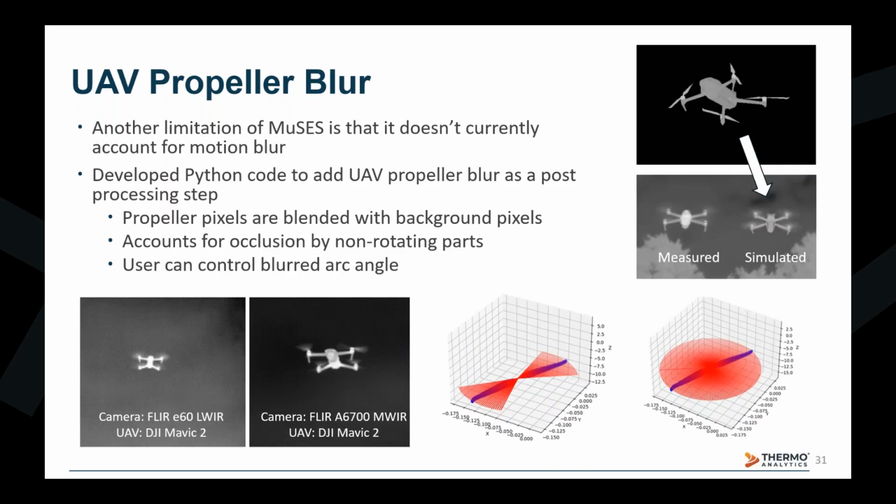The drone on the left in this image is a DJI Mavic 2, whose thermal signature was measured with a FLIR E60 long wave IR thermal camera. The drone on the right in this image is a simulated DJI Mavic 3 that has been composited into this measured image with the rotor blur effect applied.